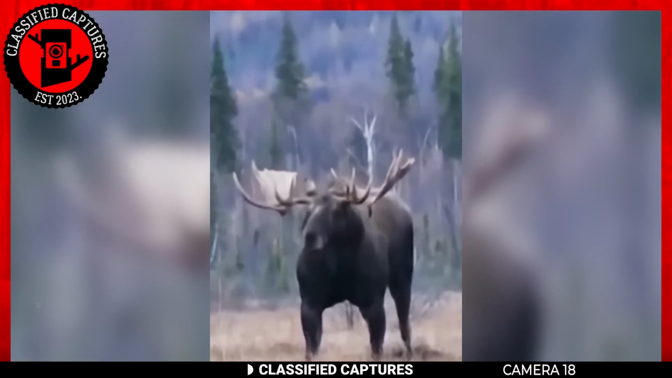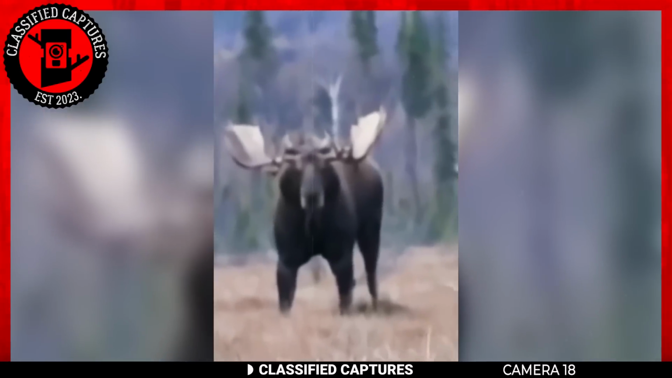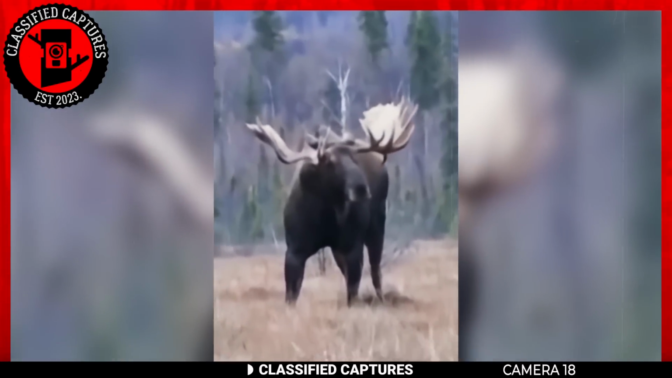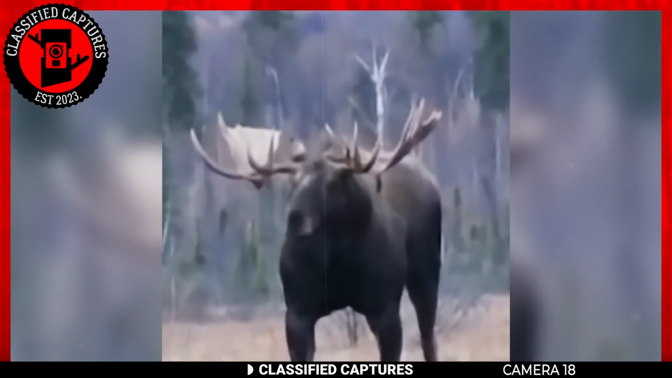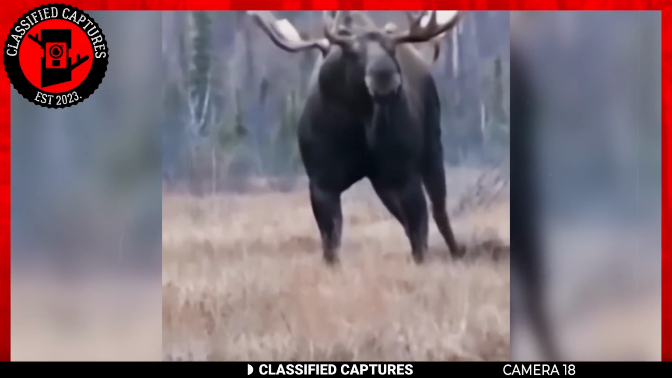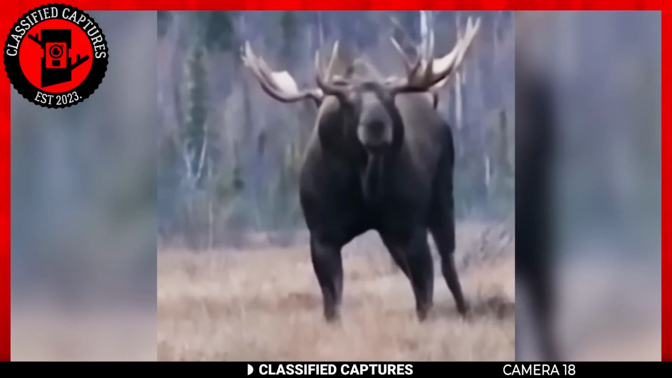surroundings. And as befitting for such a king, it's the crown upon its head, the antlers, that truly steal the show. As the lens captures this titan in all its glory, one can't help but ponder if it were crafted in a laboratory rather than born of the wild. The muscles, the mass, the sheer magnitude of this creature, it's a sight that borders on the surreal. A living testament to the mysteries of the natural world.